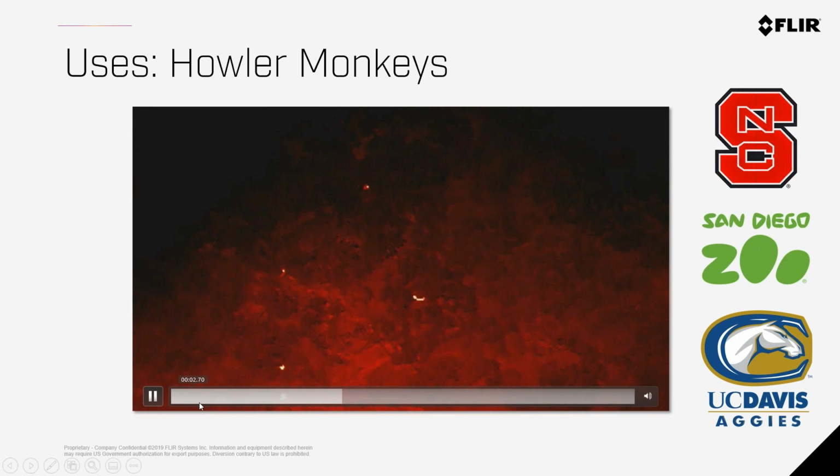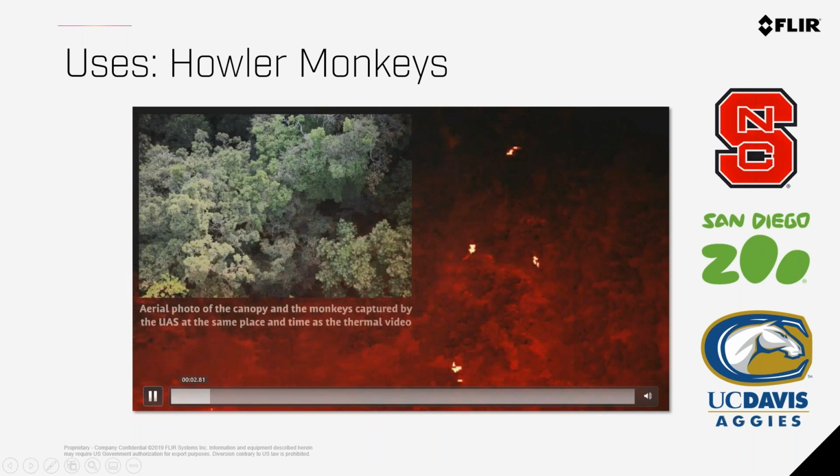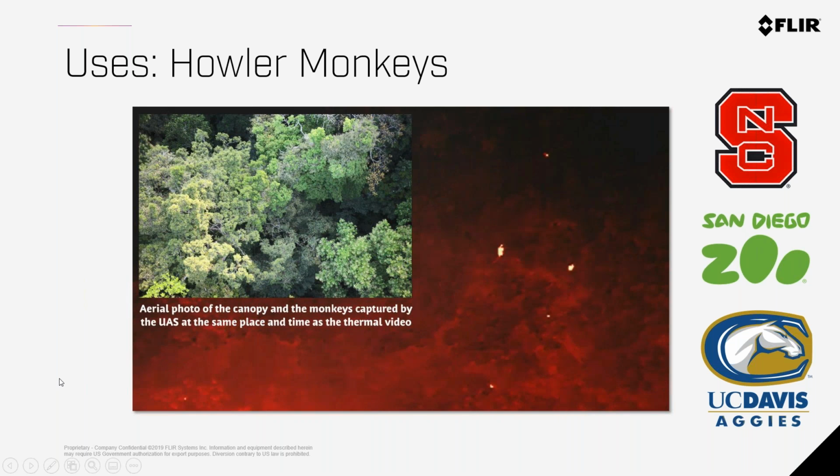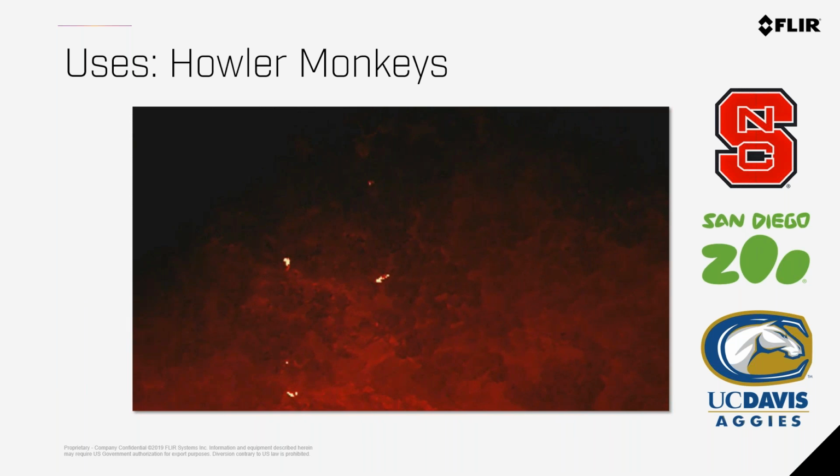And at the start of this video, I'm going to drop back to it. This is what it looked like with a daylight camera. You can't tell me that you would see anything, a monkey, a bird, a snake, anything in that kind of foliage. But using a thermal imaging camera, they were able to detect where there were these families of howler monkeys and go study them. So they weren't studying them with the drone camera. They were just flying over the canopies until they found what they were looking for.